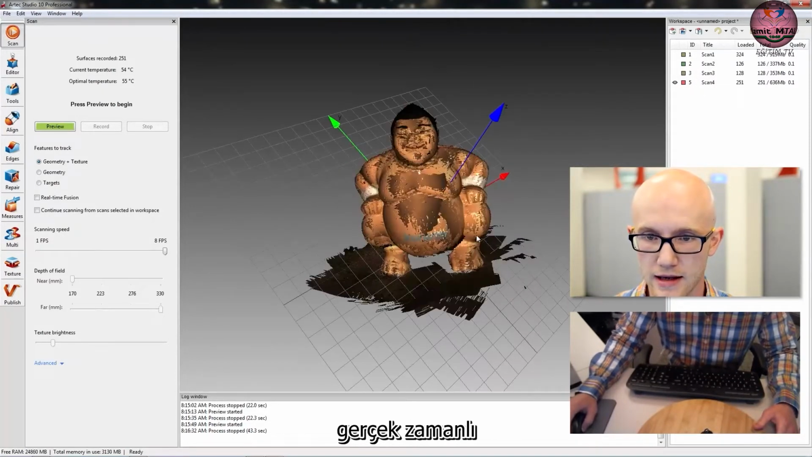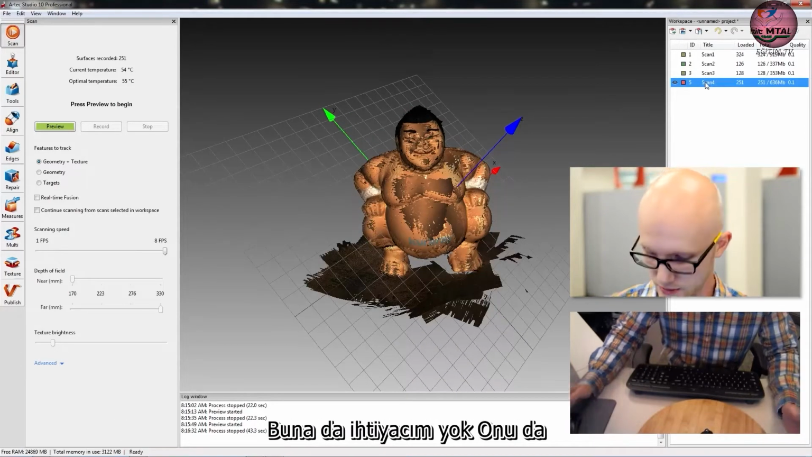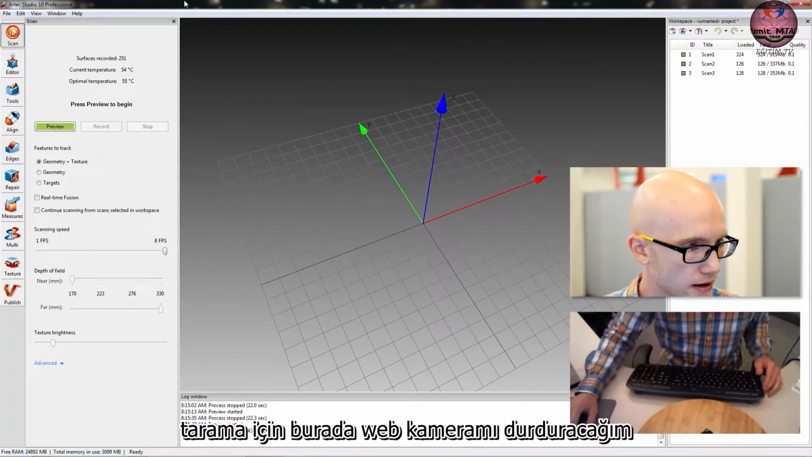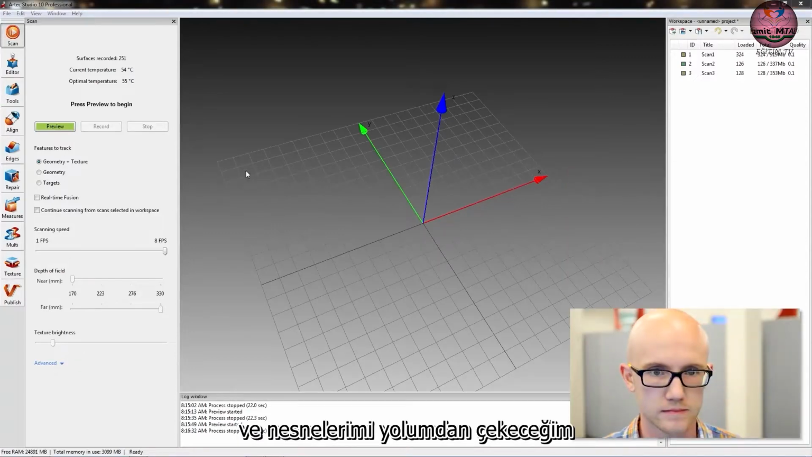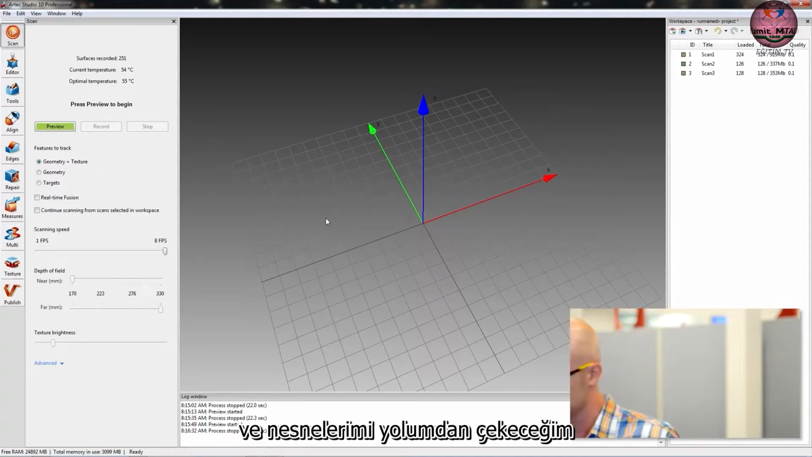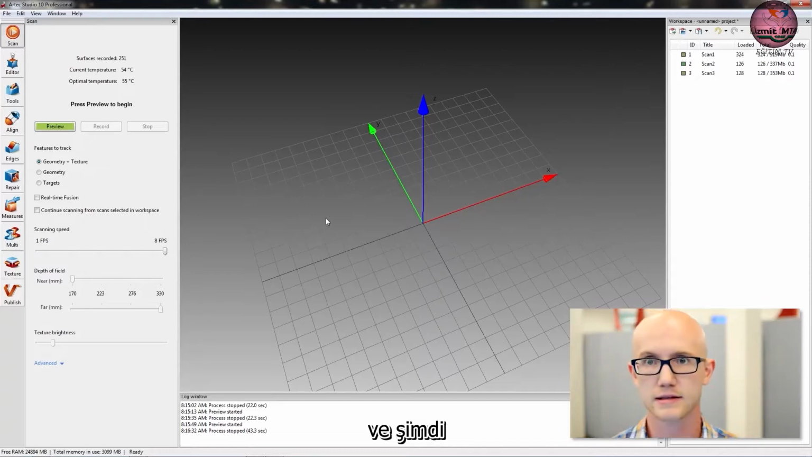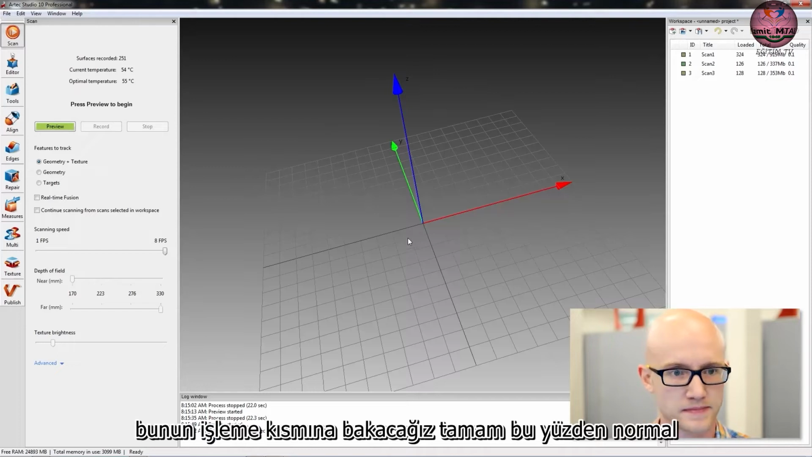Then you can see, in addition to that real-time fusion piece, I still have raw data. But I don't need this one either, so I'm going to delete that as well. And that's it for the scanning. I'm going to stop my webcam here and move my objects out of the way. And we will now look at the processing portion of this.